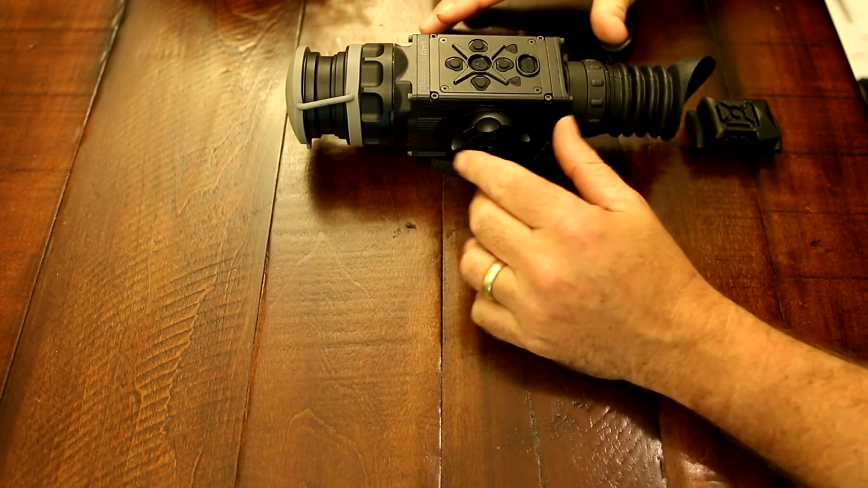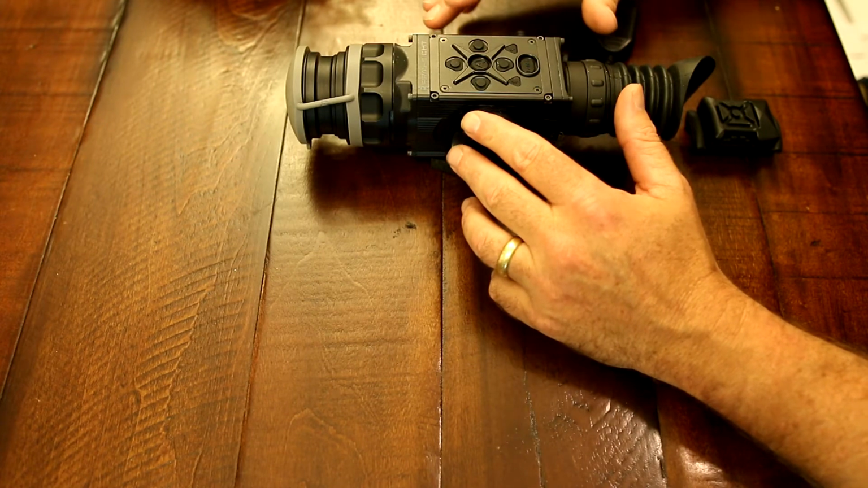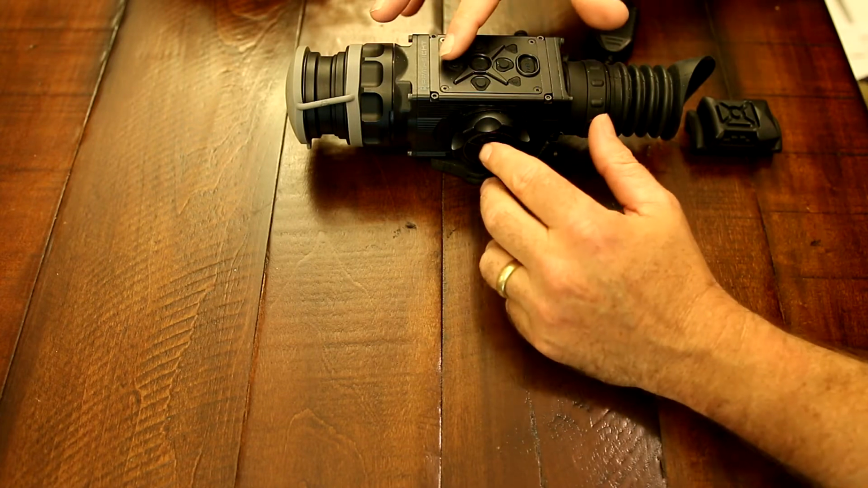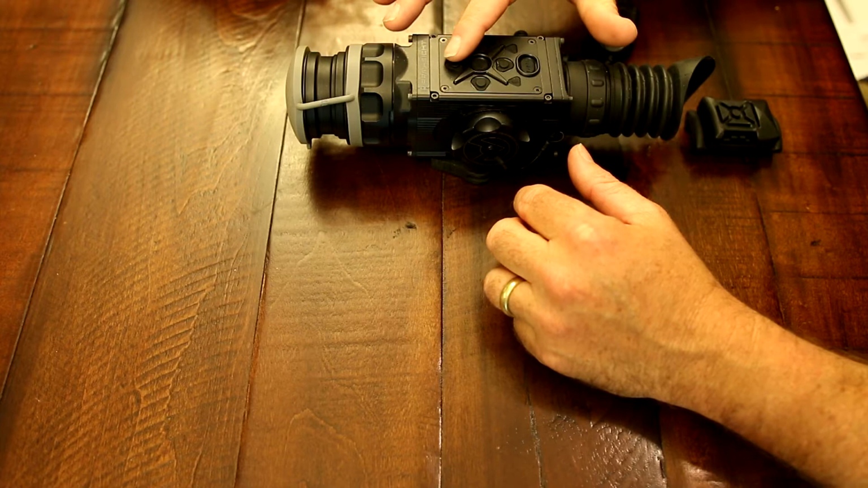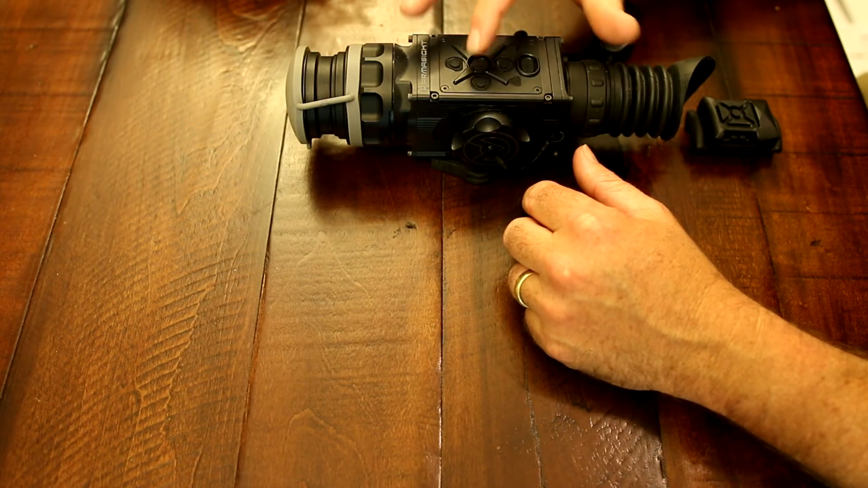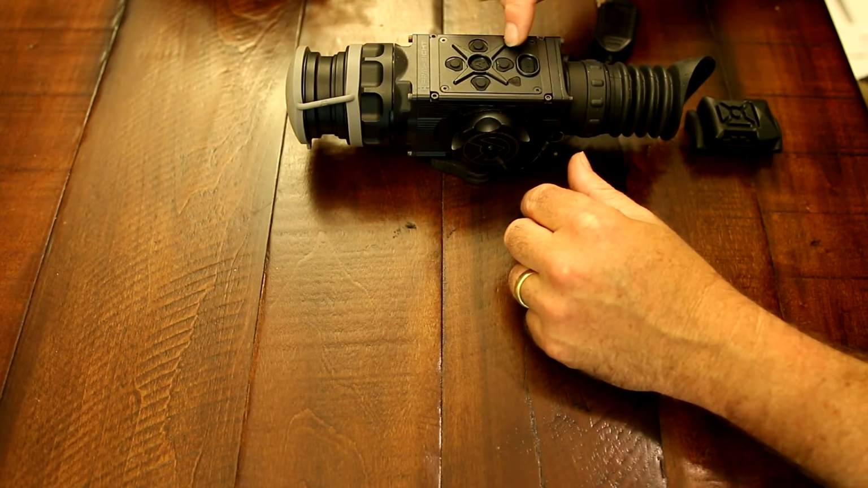Okay, what we have here is the new ZEUS Pro line. And what I'm going to show you is the control panel on the top. Basically, this part is all the same as the ZEUS and Apollo standard. You have the up, down, left, right, and select. Where you get into the new part is down here.